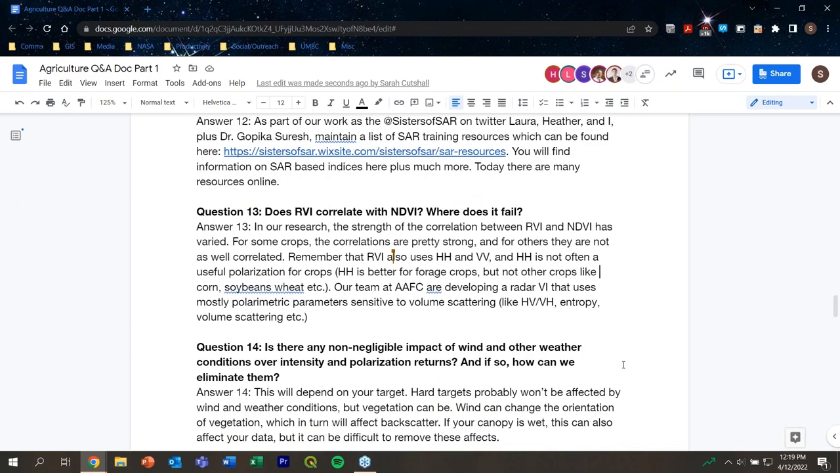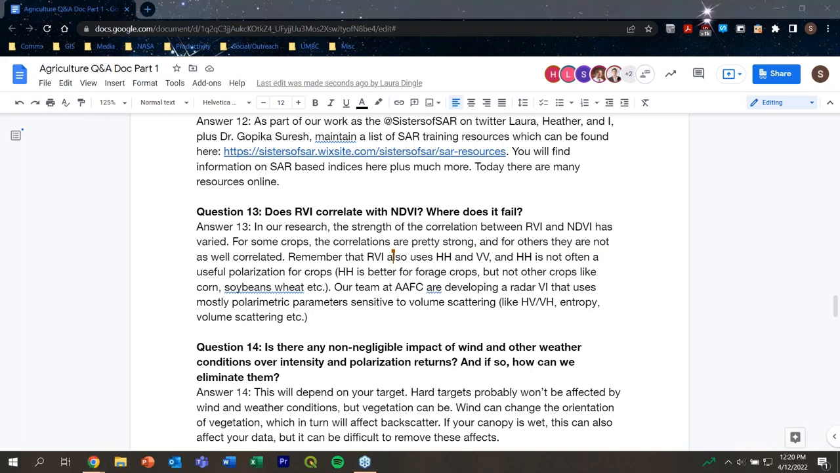We've looked at this quite a bit in our research group, and the strength of the correlation between RVI and NDVI has varied. So we have noted that for some crops, the correlations are pretty strong, and for other crops, they're not as well correlated. So the question is, why would some crops work better than others?